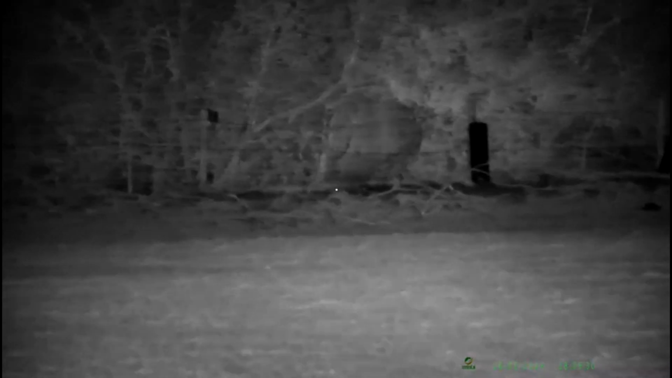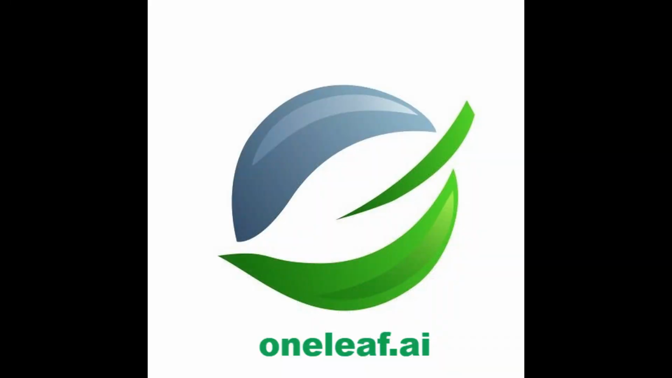What he doesn't realise is that Steve's waiting. He's going to take the shot with a 243 because we've not managed to sight this in. Unfortunately, the fox just kept on walking and we didn't get the shot.